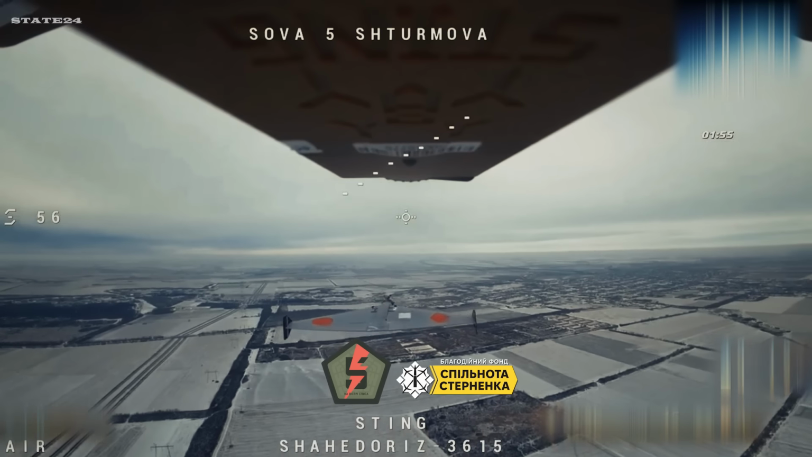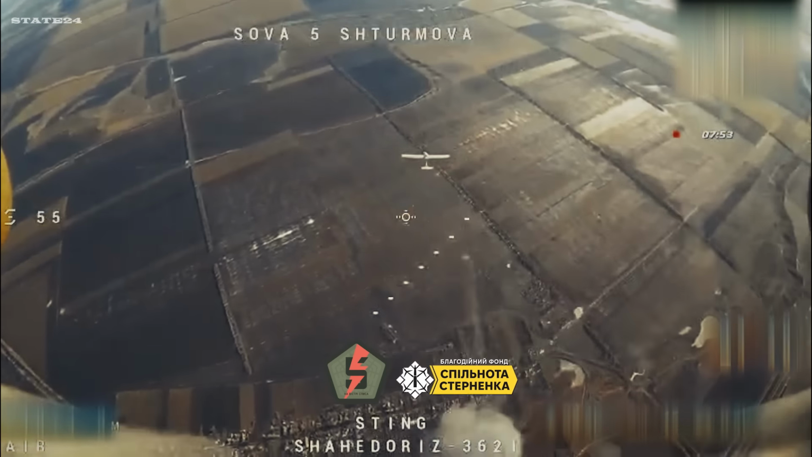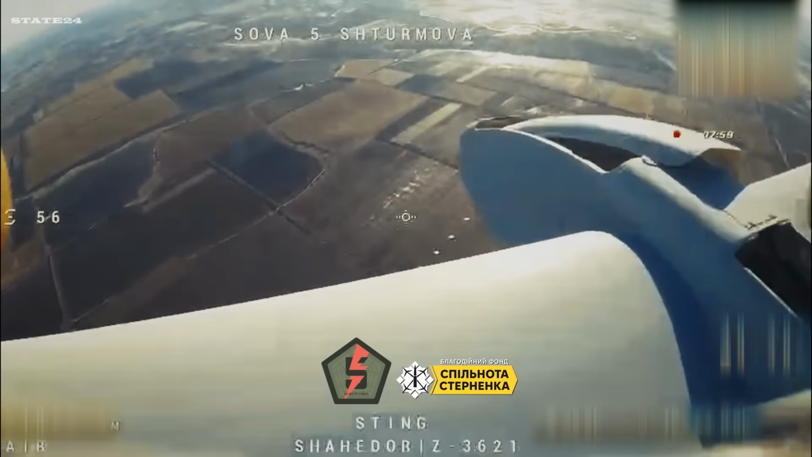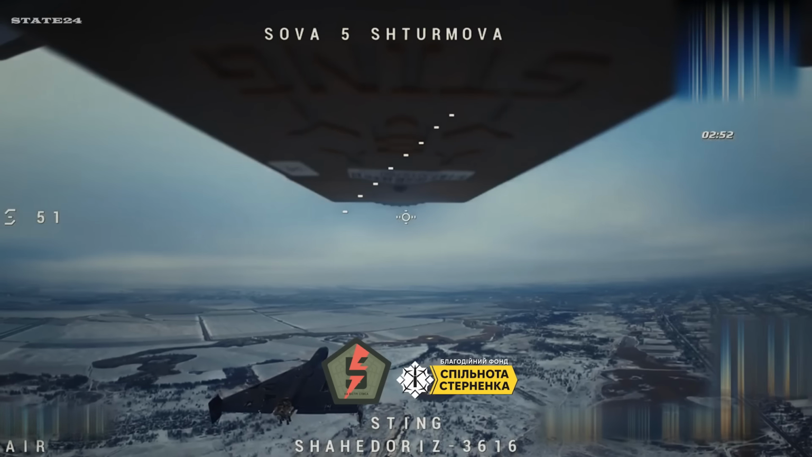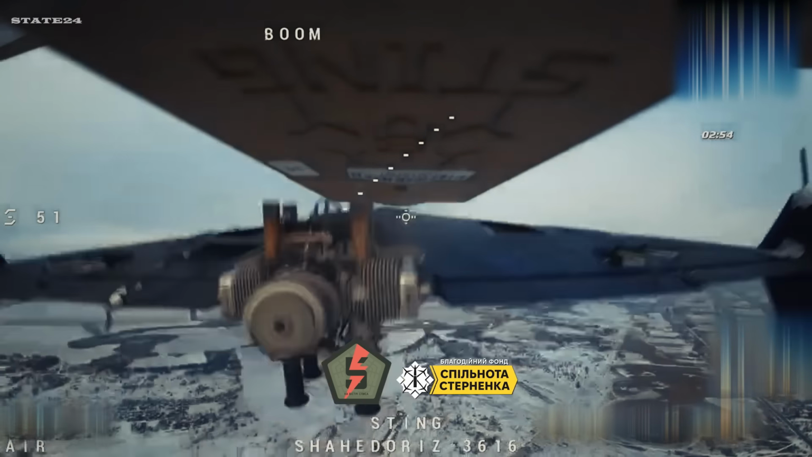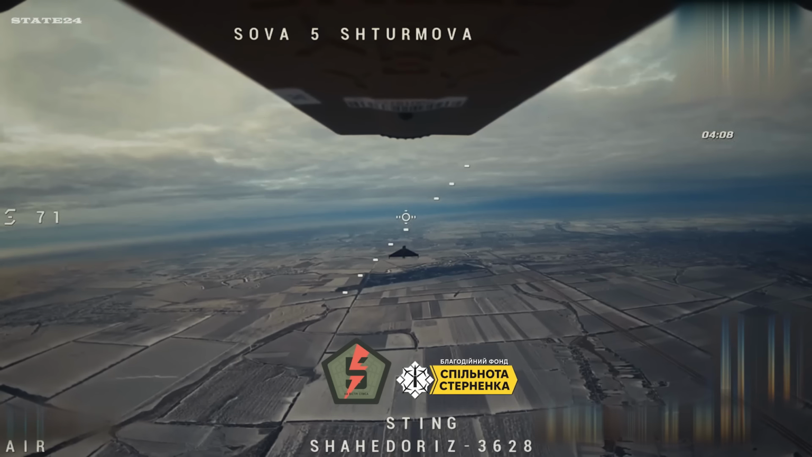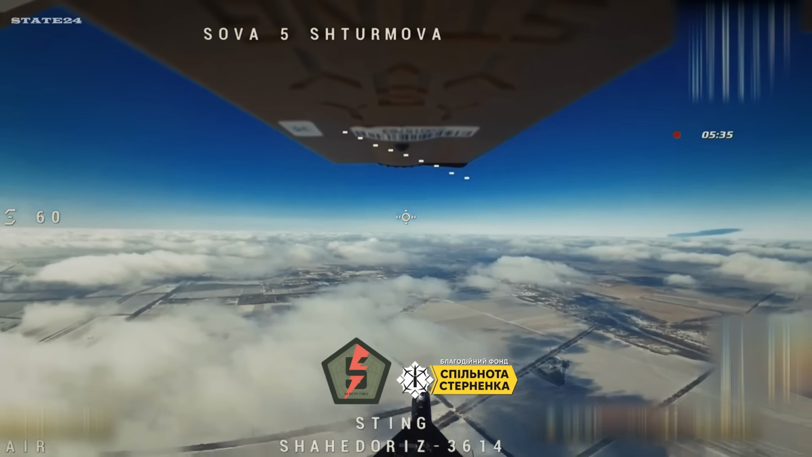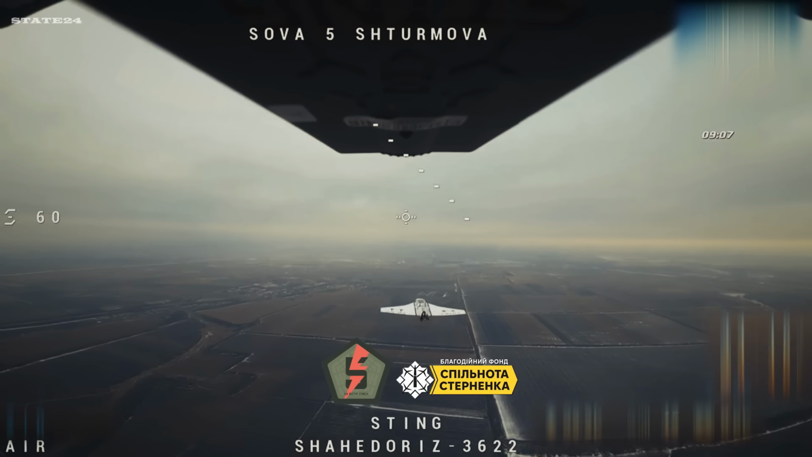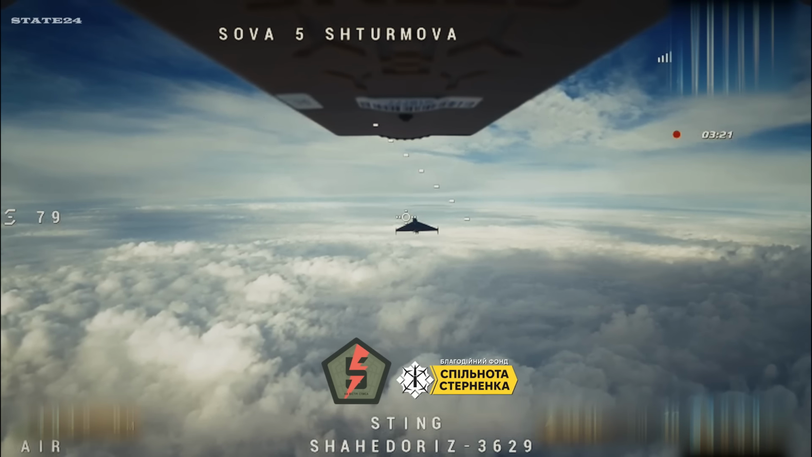Sting interceptor drones, and Shahed after Shahed falling out of the sky. Camera-equipped Shaheds designed to improve targeting precision, all taken down before reaching their targets. The cameras didn't help. Drone-on-drone interception at a fraction of the cost of a missile. Every Shahed that doesn't reach its target is a strike that never happens. Drone interceptors versus missiles. Which wins the air war long term?